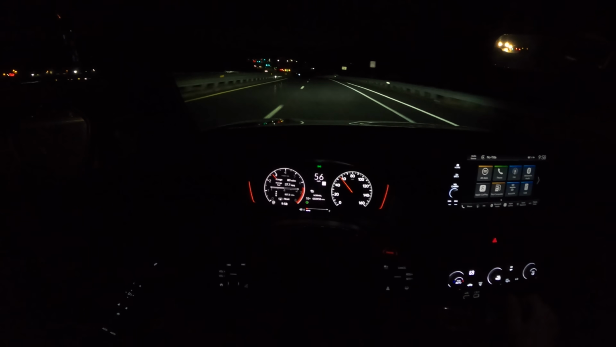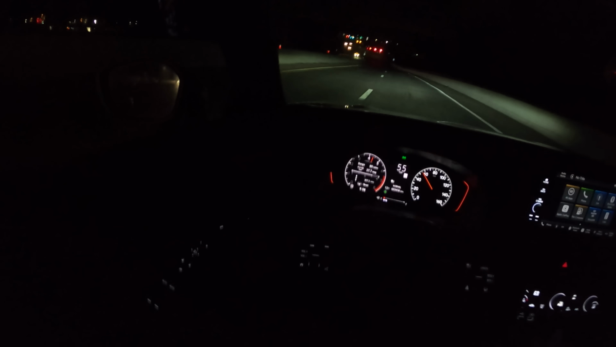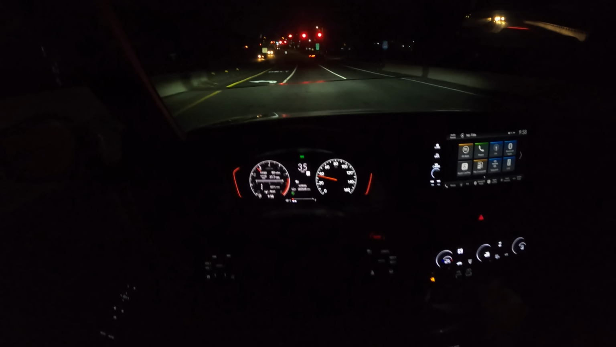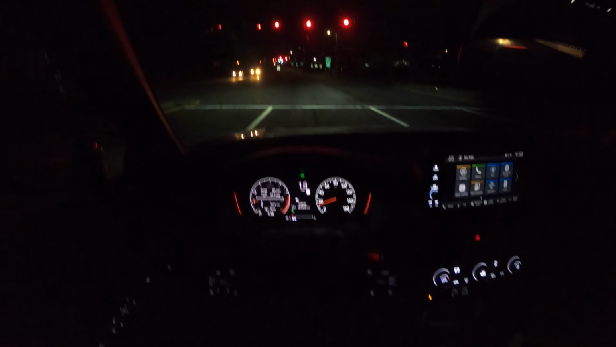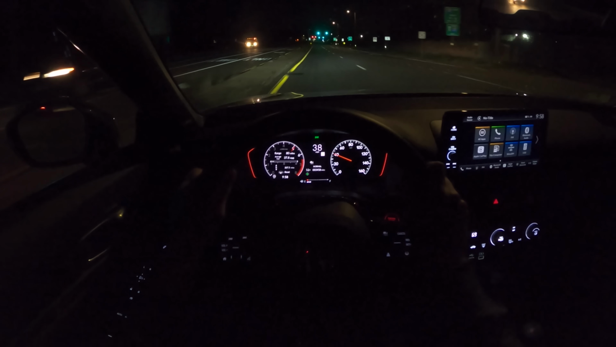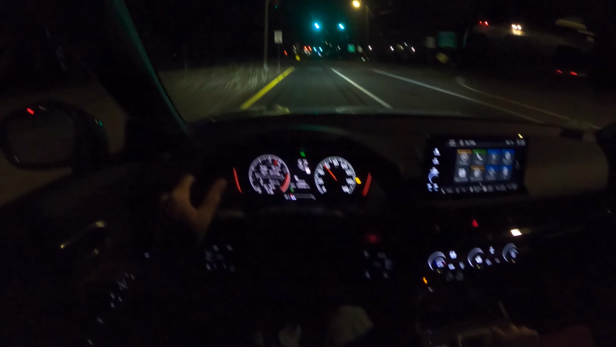One thing I noticed is that I'm getting a little more exhaust pops in this thing now that it's broken in a bit. That's kind of interesting. They're not outrageous. It's not like a Fiat 500 Abarth or anything like that. But definitely noticing more noises. I'm also so used to this rev hang now.